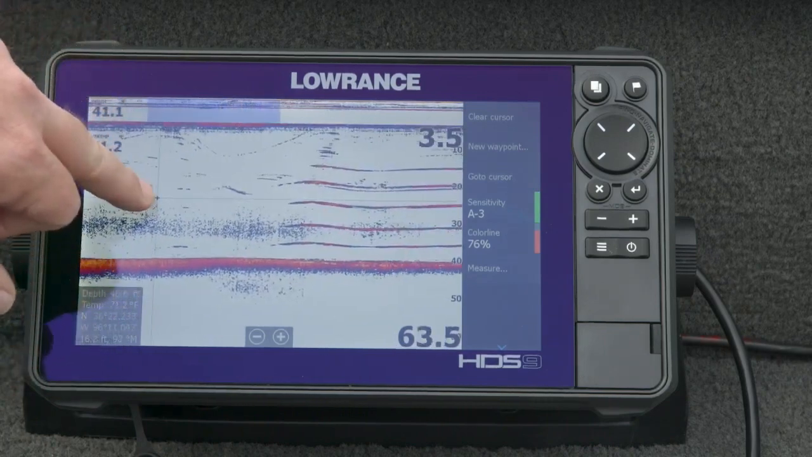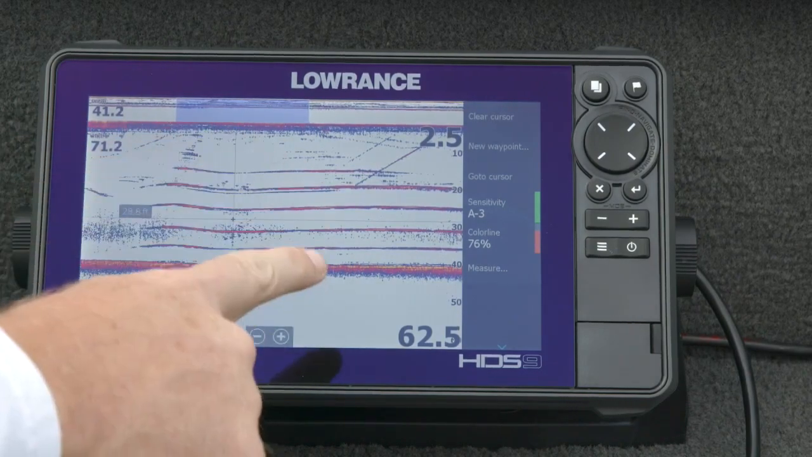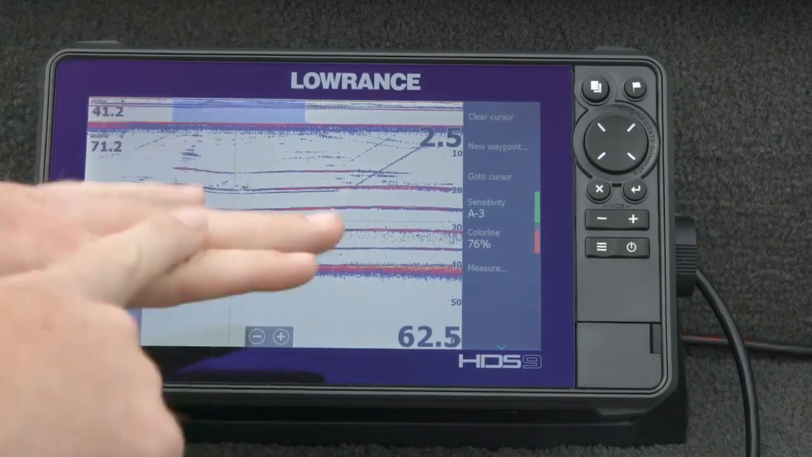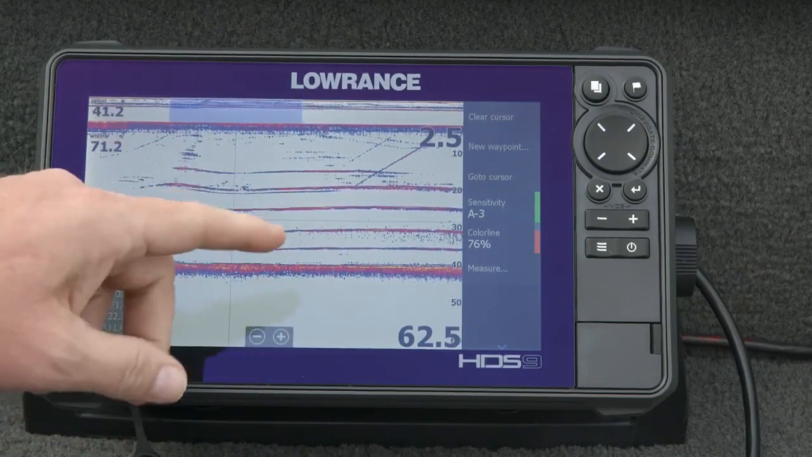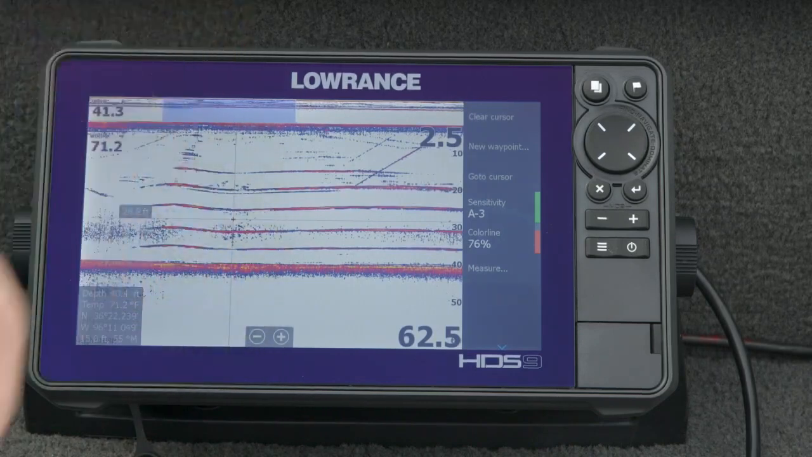People always ask, what do fish look like when you're sitting stationary? Why don't my arches look like arches anymore? Well, now these targets were anchored directly on top of the artificial targets we suspended. They're no longer coming in and out of the cone, so they're not going to make that arch. We're banging off the same place of that target over and over again at a consistent depth. So when you see something that looks like this on the screen, is when you're anchored up fishing.